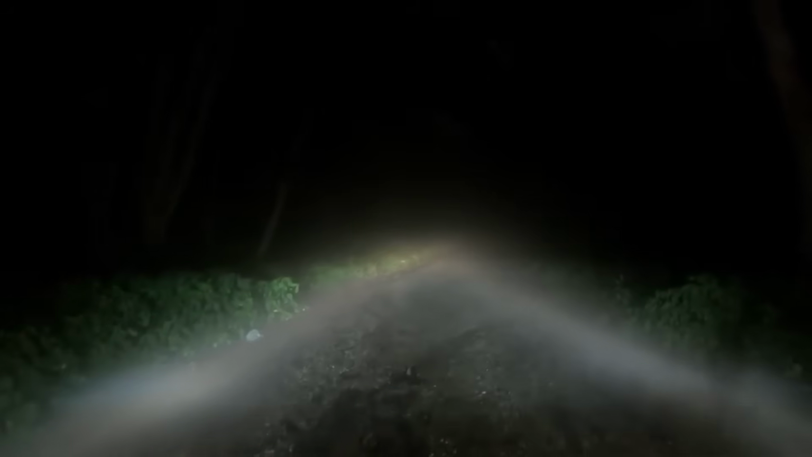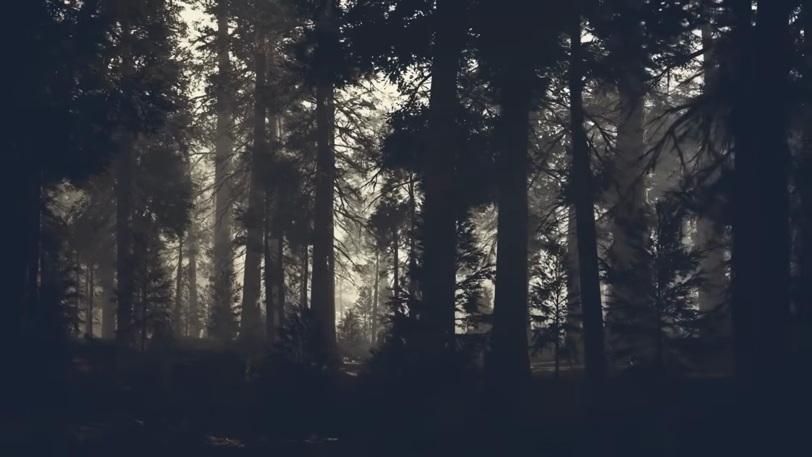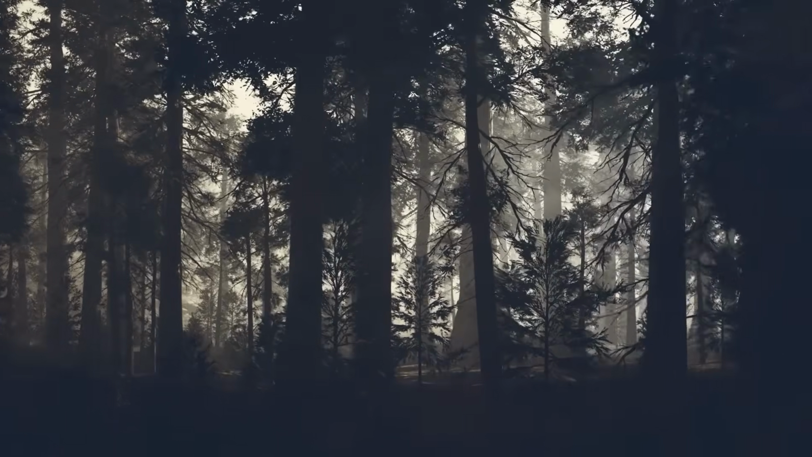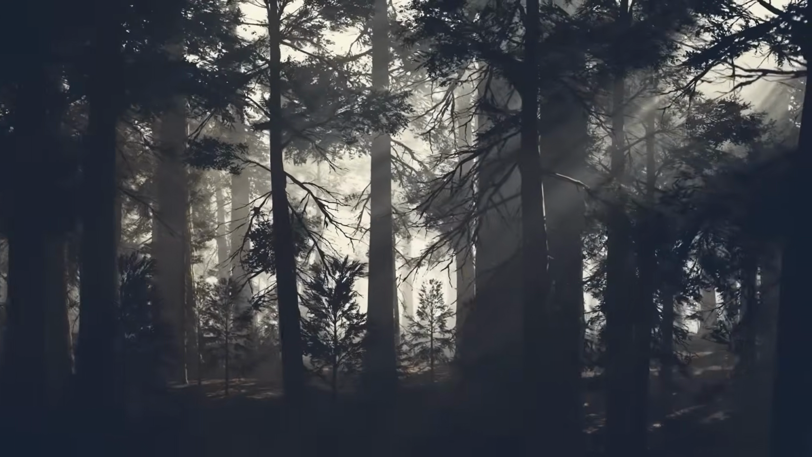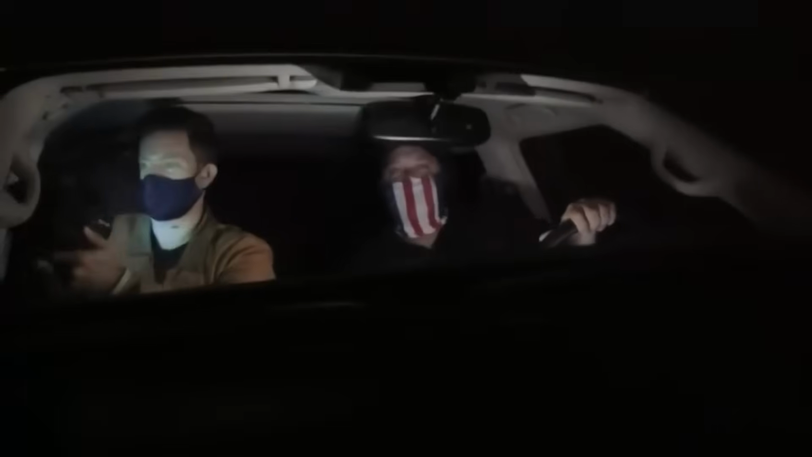As they make their way toward the road, the landscape around them shifts. The dense forest begins to open up into a quiet, secluded stretch of road. The area is eerily still, with only the sounds of the night to break the silence. The headlights of their vehicle cut through the darkness, illuminating the road ahead, and the weight of the moment begins to sink in. This is it, the place where so many before them have claimed to see Bigfoot.